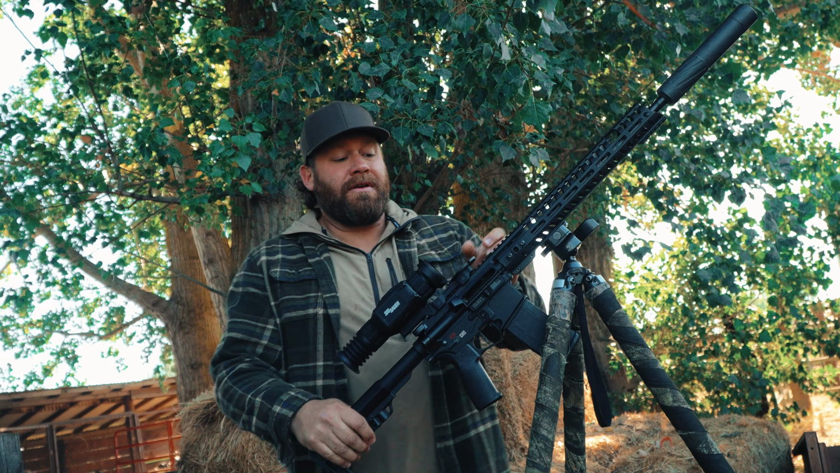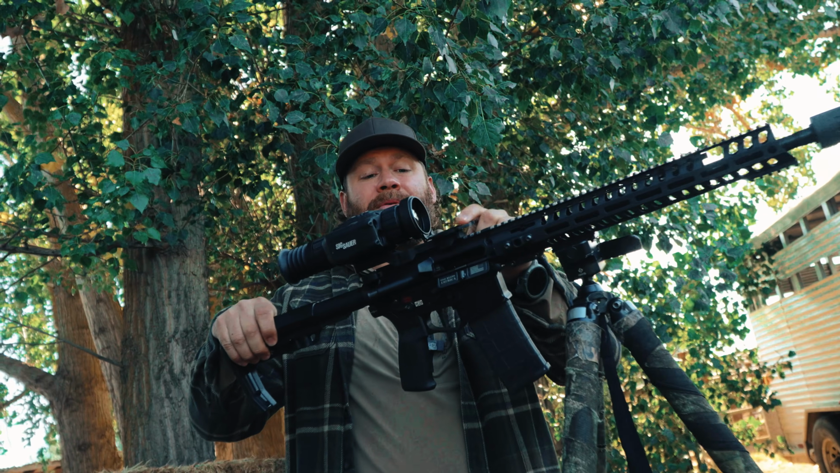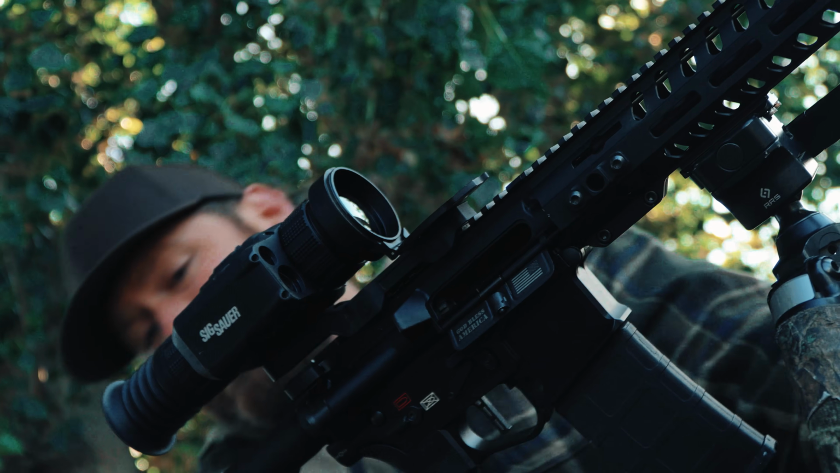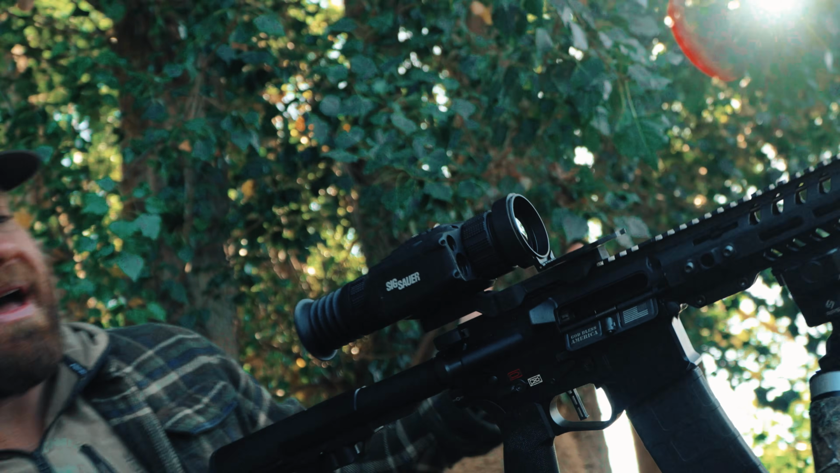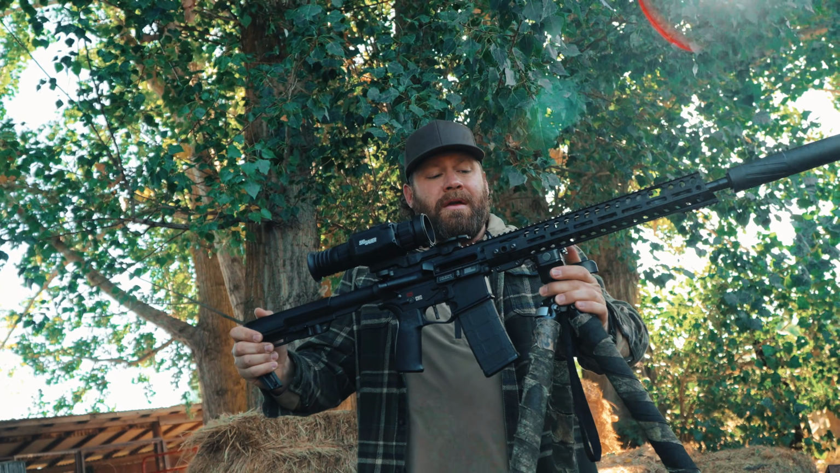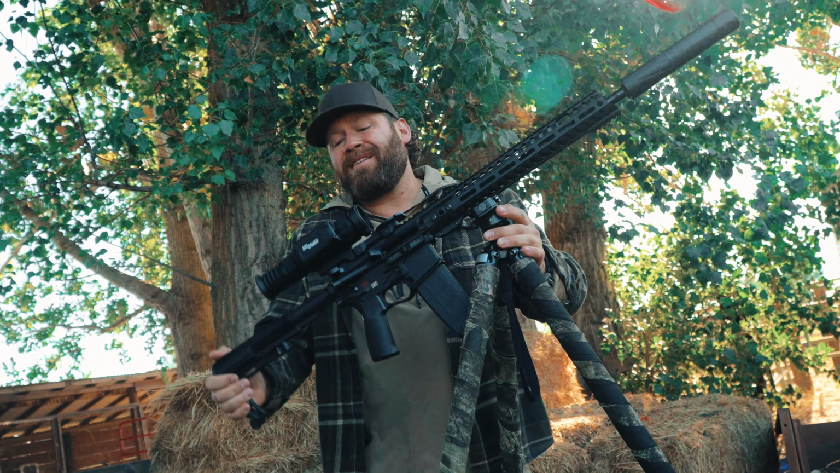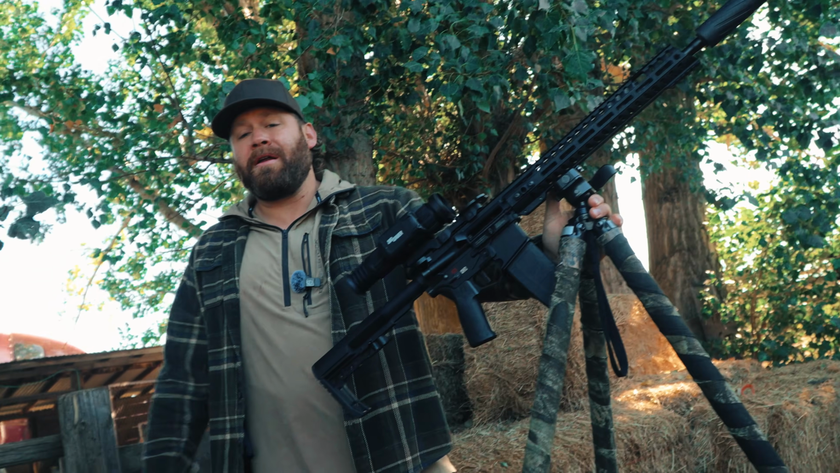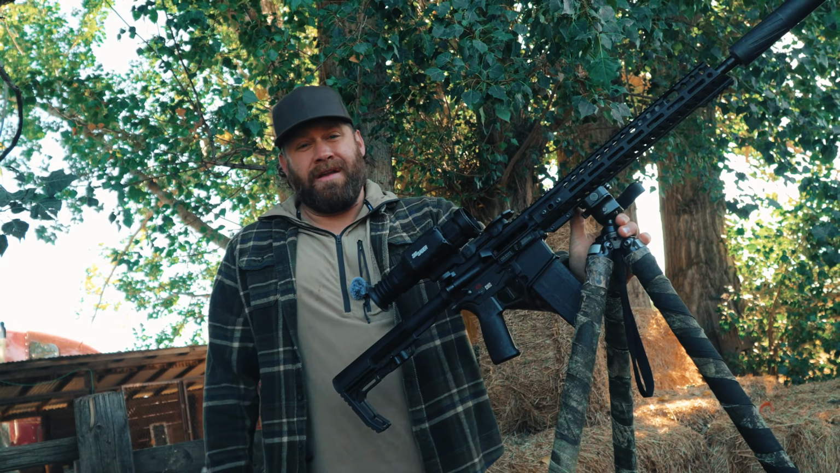As you can see here, it's got the dust cover right here that flips down. I like that. It's a 50mm objective like we already talked about. I don't think there's anything else about the outside of this thing that I need to tell you guys about. So I think the other thing I need to tell you is this is a 2-power base modification. So I live out west. I do a lot of predator hunting. 2-power is on the low side for me.